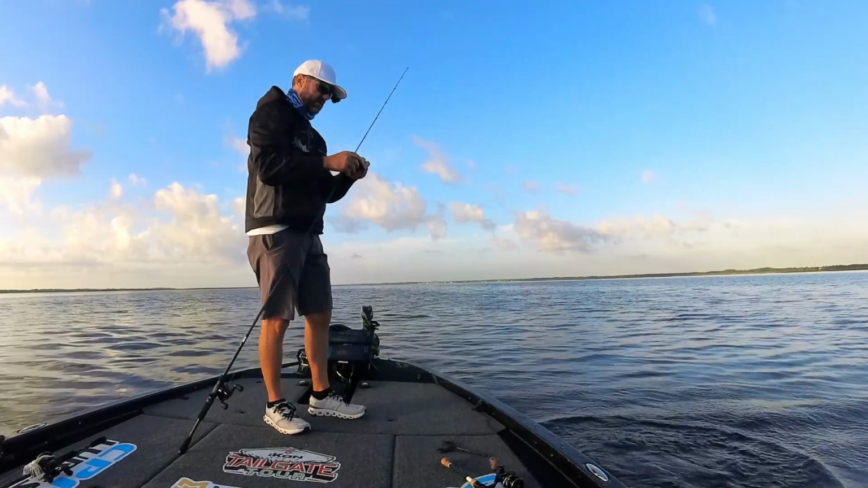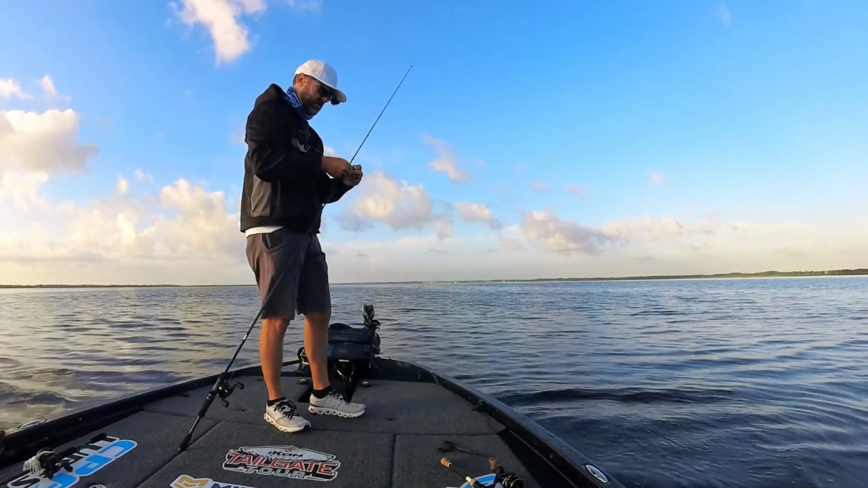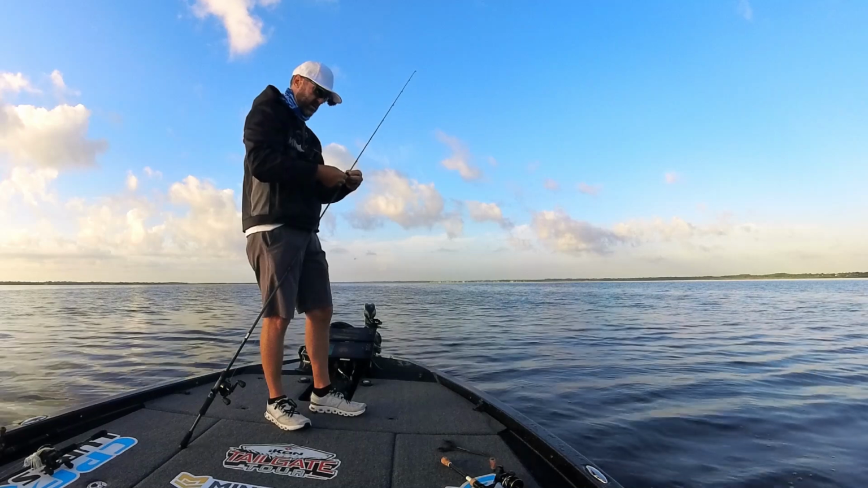But that's my settings on my new Icon here, which I'll be doing a walkthrough of this boat soon. Just haven't had time. Planning a big tournament trail for Icon.